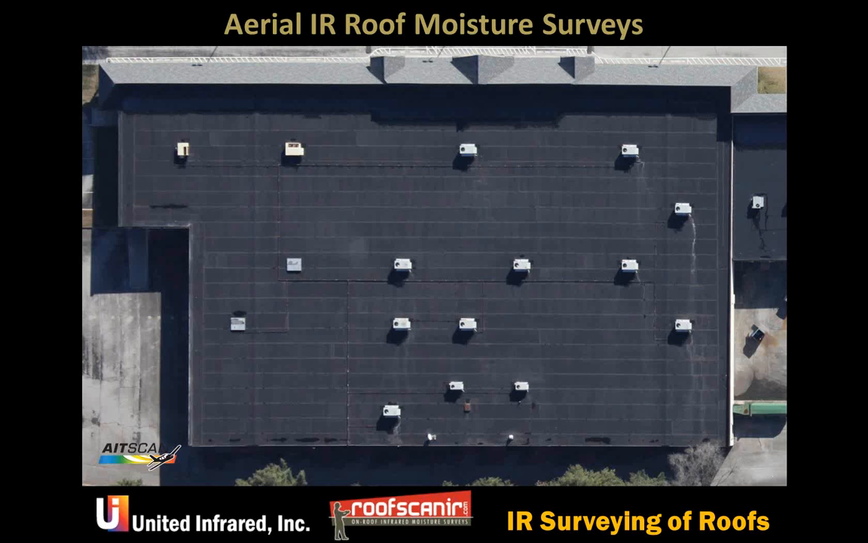A lot of thermographers miss concealed moisture. They either wait too late or they show up too early, and we feel like in our RoofScanIR classes we adequately address that to help, as you said, the owner advocate, regardless of what hat they're wearing.